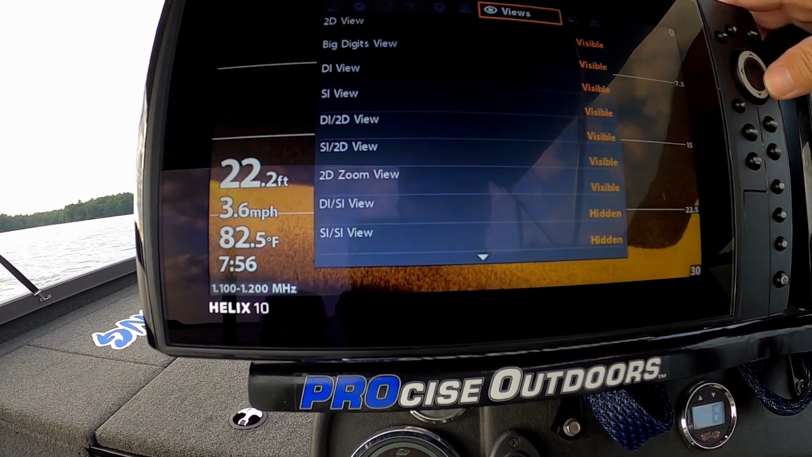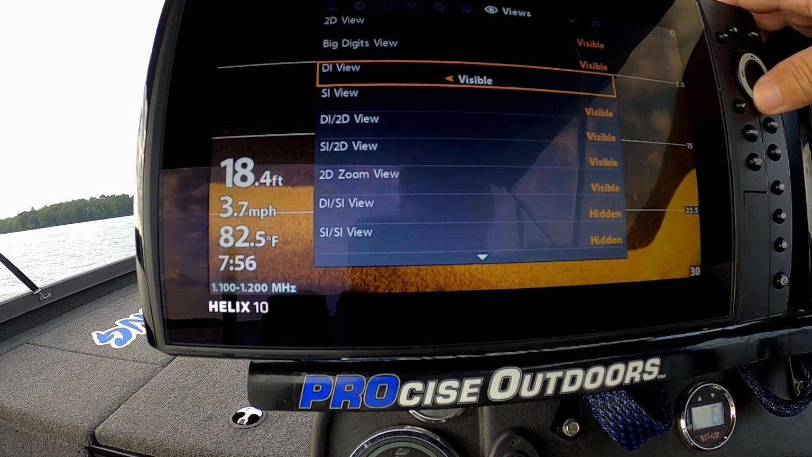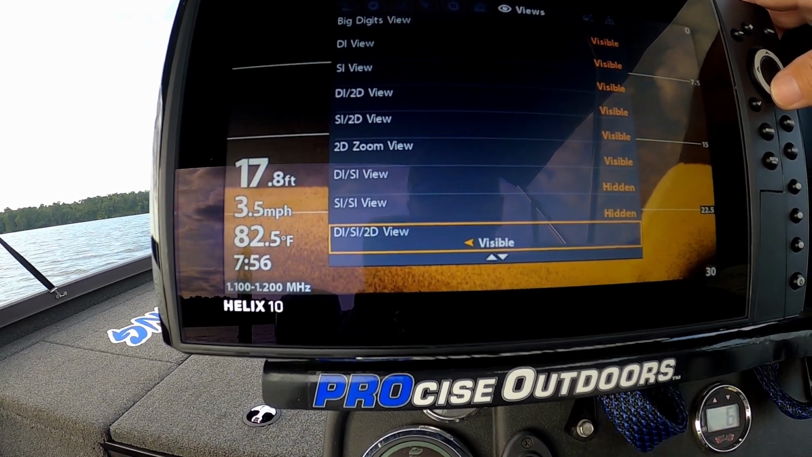Data sources, that's new on the Gen 4. I haven't played with that before. I think we're going to turn on the DI, SI. No, we're going to leave that off. SI, let's see.